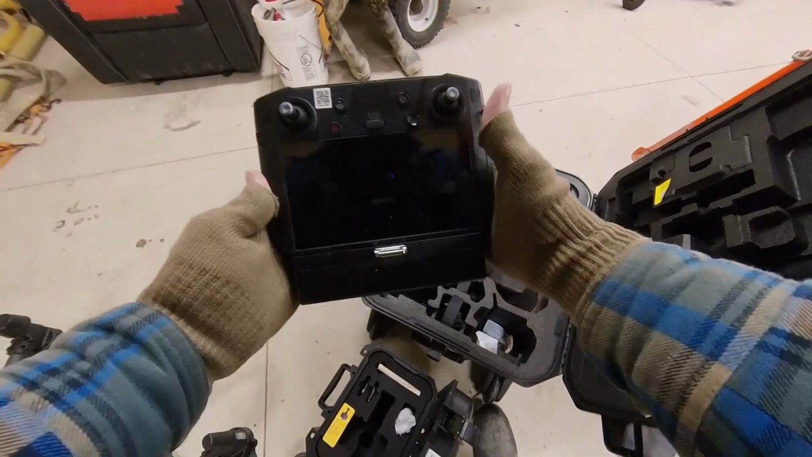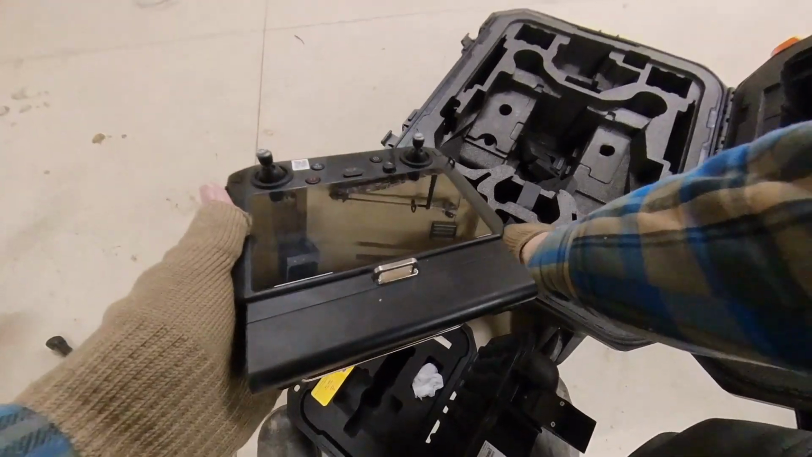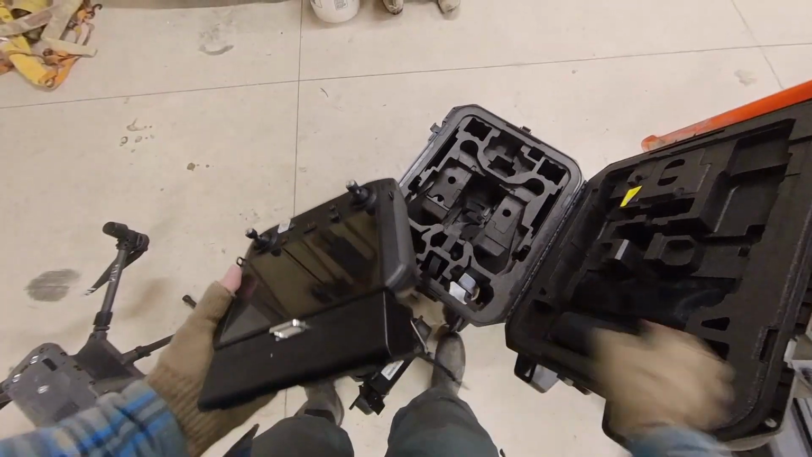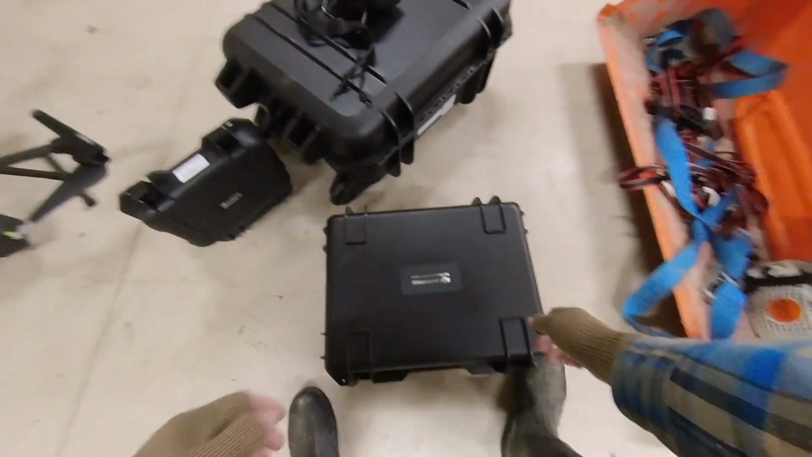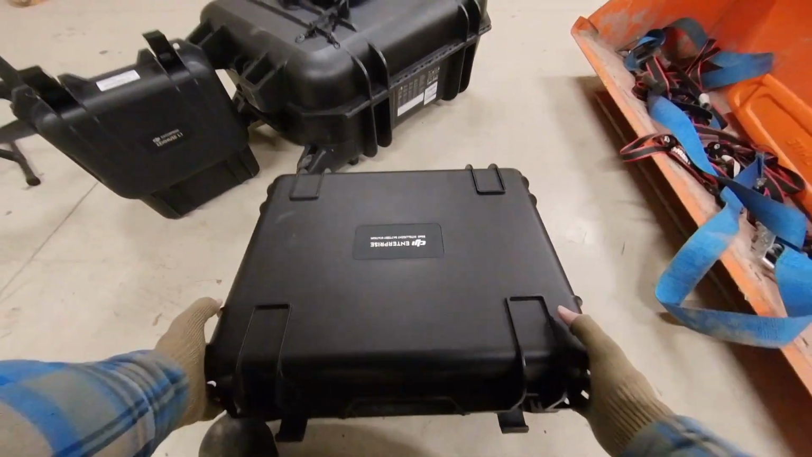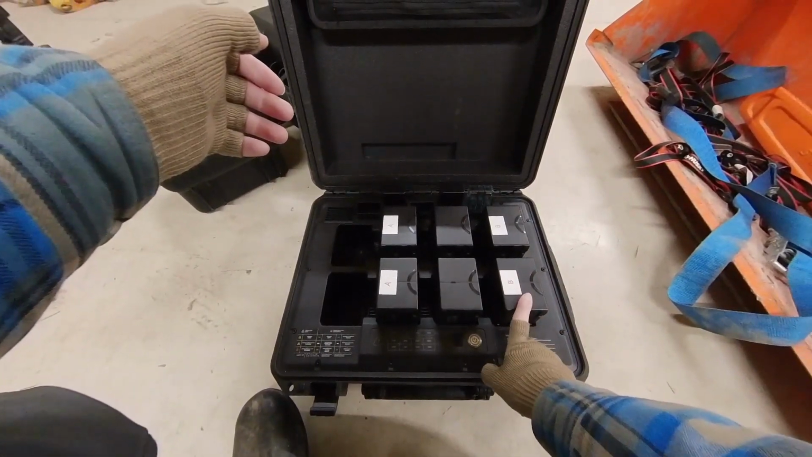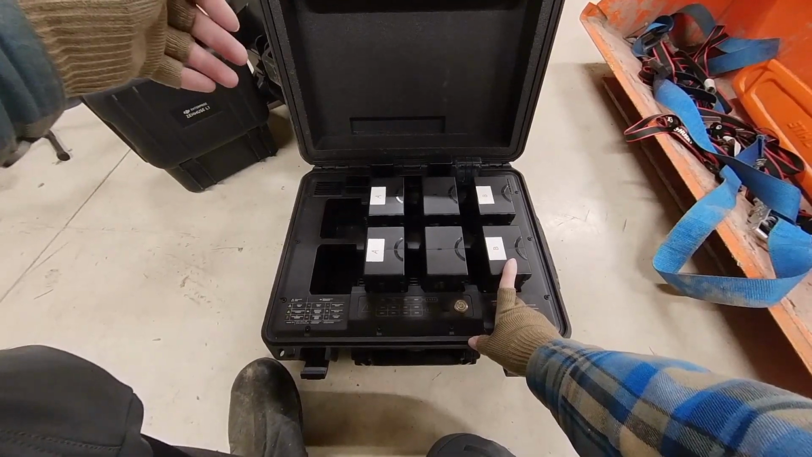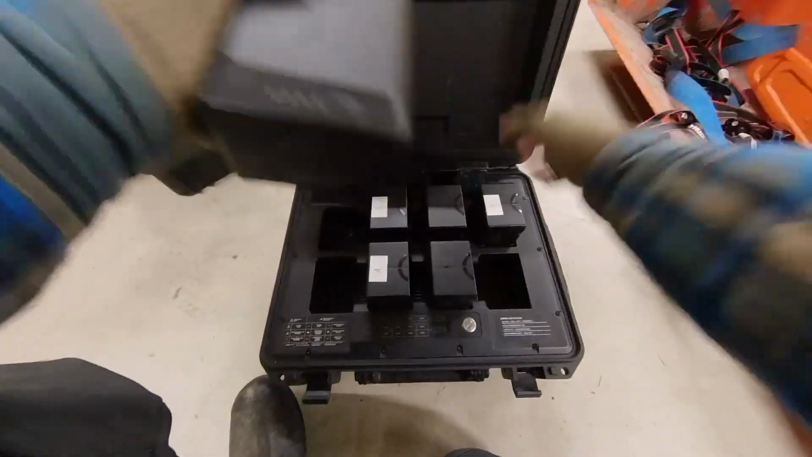This is the controller. Got a built-in screen on it. And a lanyard to hold it. And here's your battery case. It might take all 3 sets of batteries to fly this. It's a little windy out today and it's a little cold, so your performance isn't as good on those kind of days, but we're gonna give it a try.